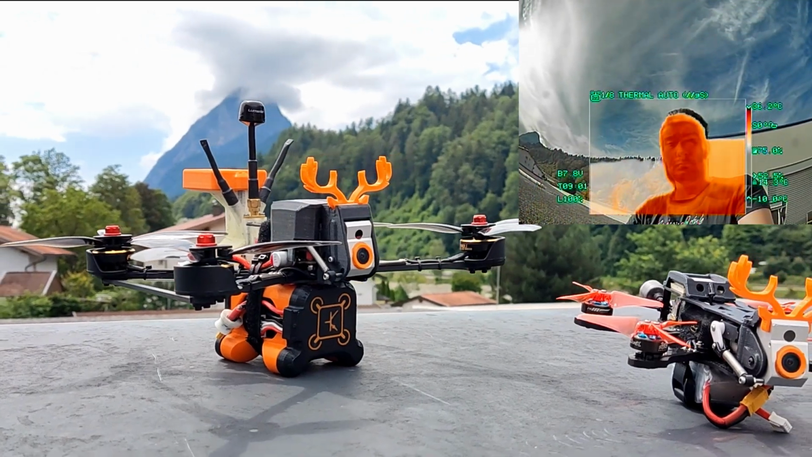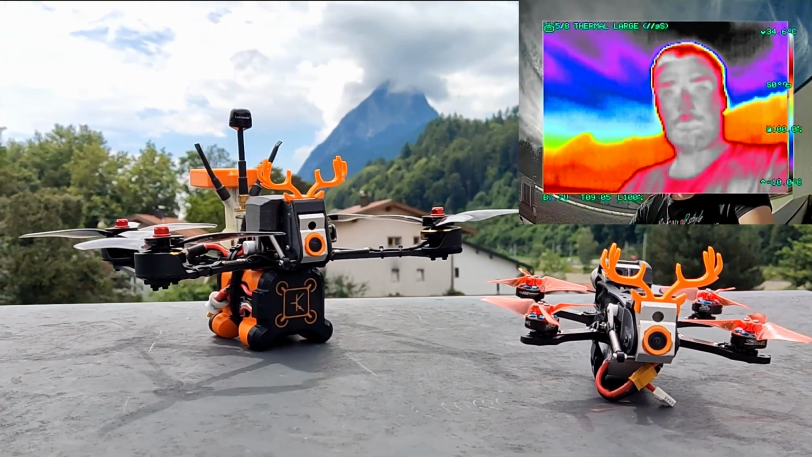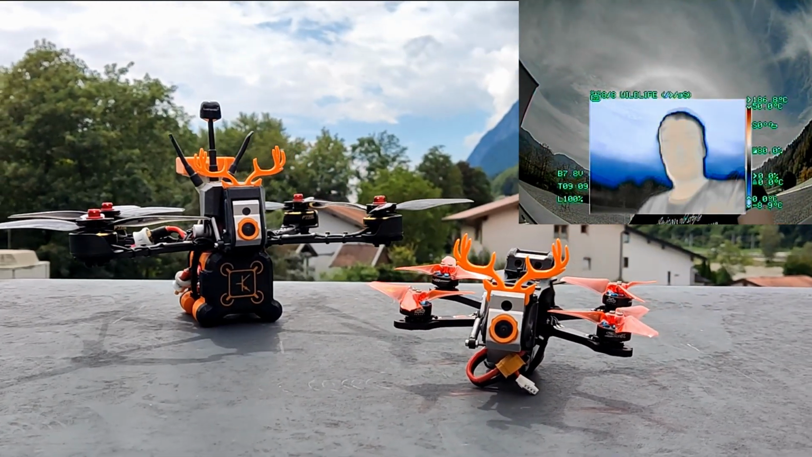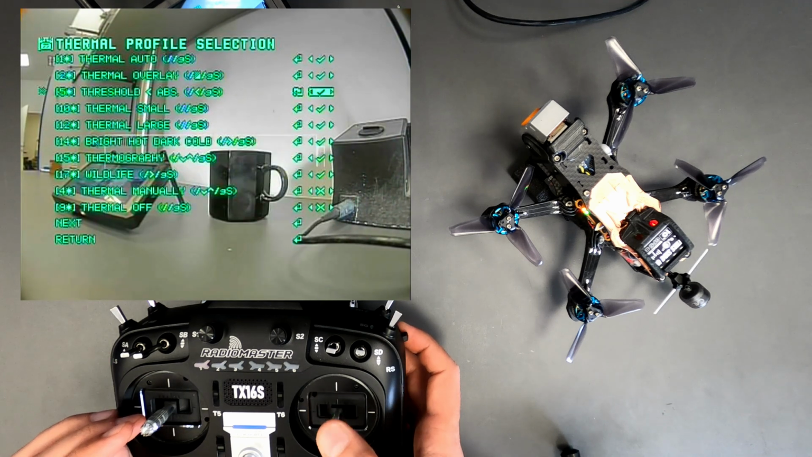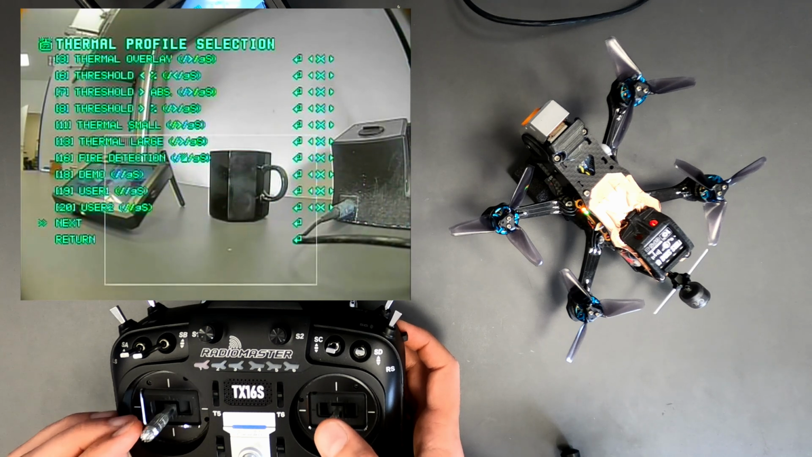These were the 5 major new features. Small graphical adjustments have also been made. In addition to the profiles shown, many more are available. These can be easily switched on and off or customized according to personal preferences.